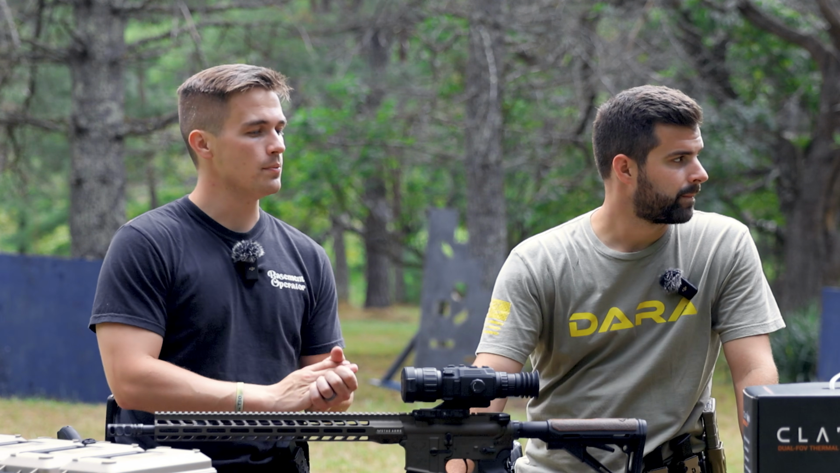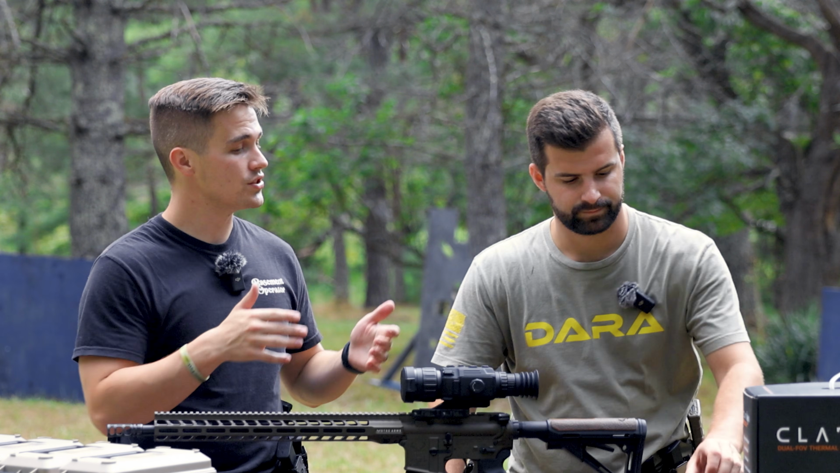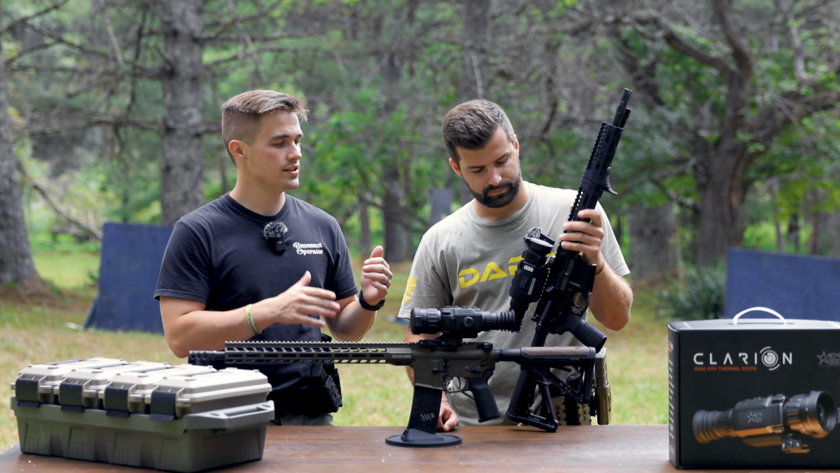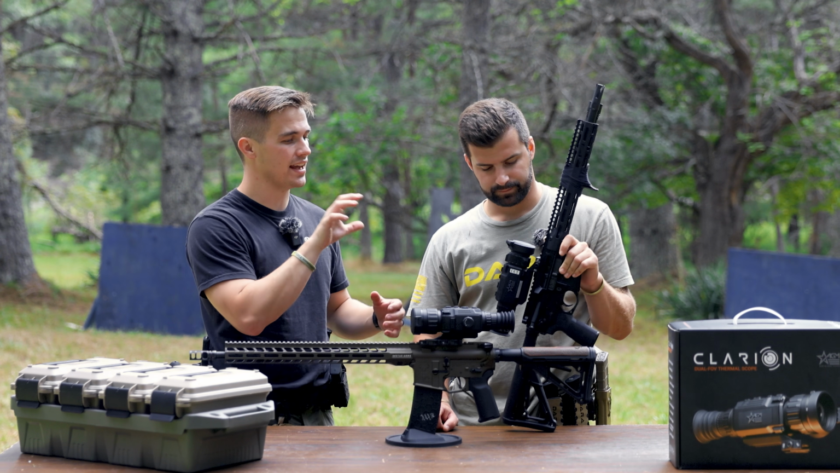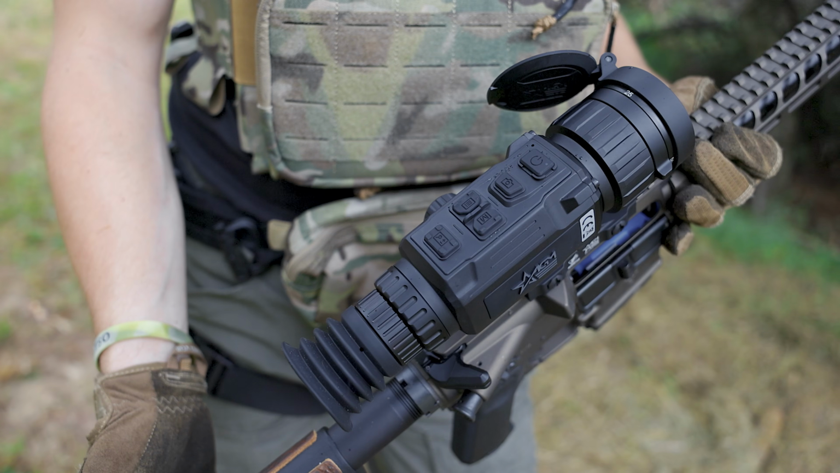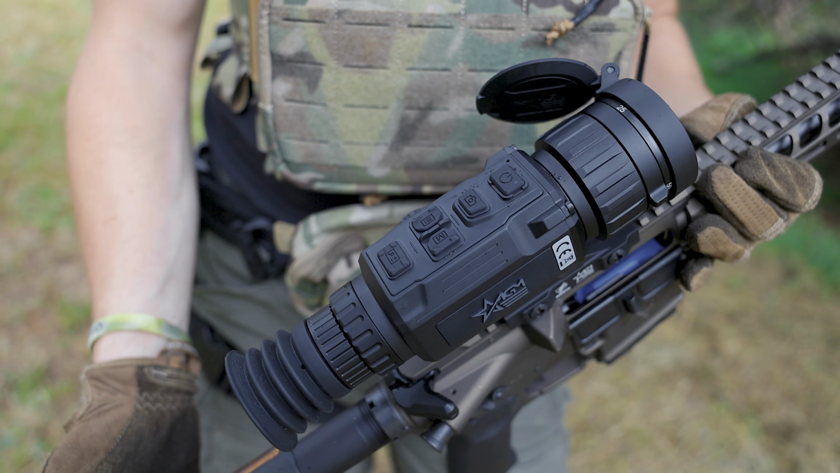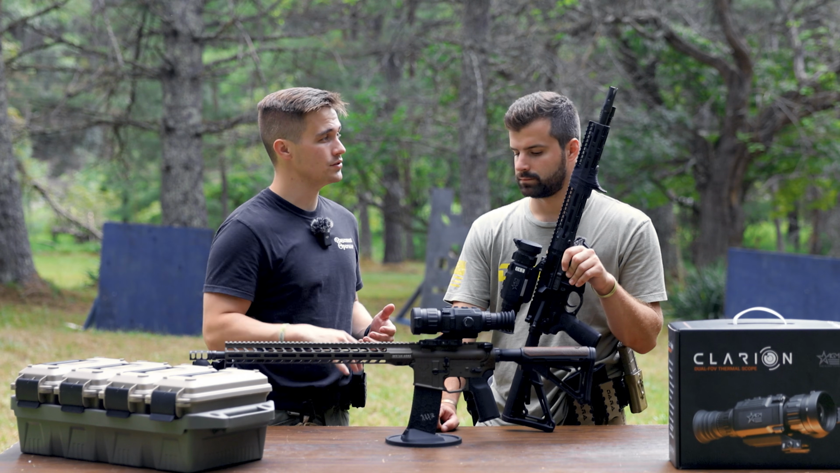So we've kind of gone into the meat and bones, Sparky. Now let's talk about it in comparison to a 640 core. So we have the Rattler right here. This is the V2, this is 640, this is one of the highest end AGM models. Part of the selling point of this is the dual objective. So you have a 25mm that gives you a 2x zoom, and you have a 50mm that gives you a 4.5x zoom.